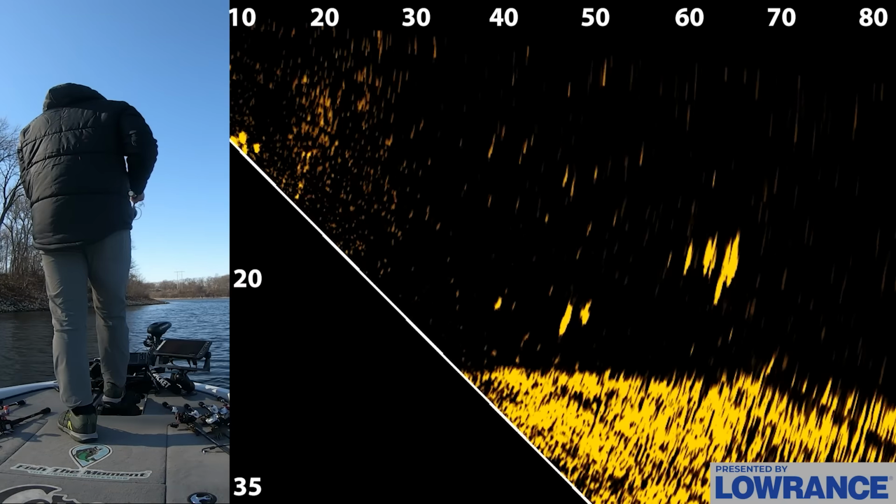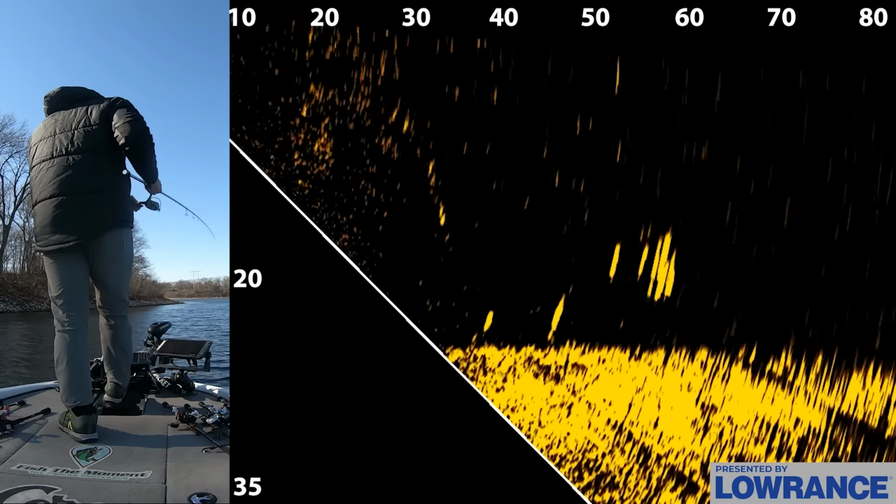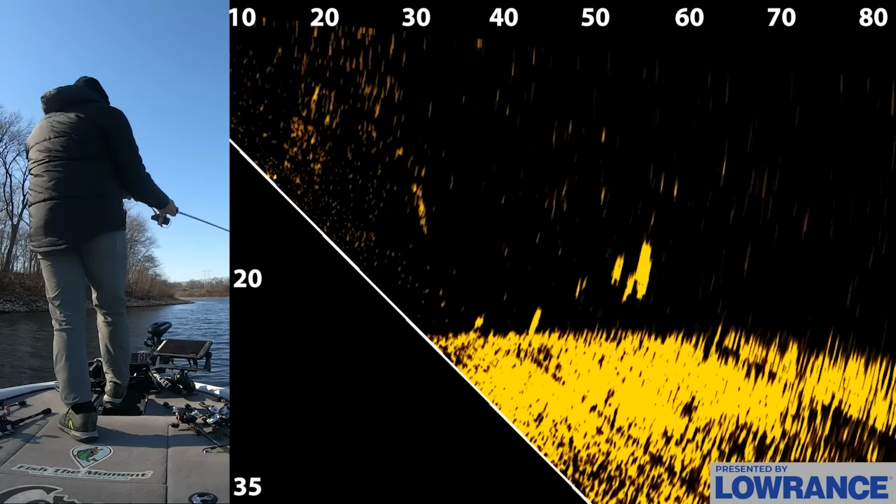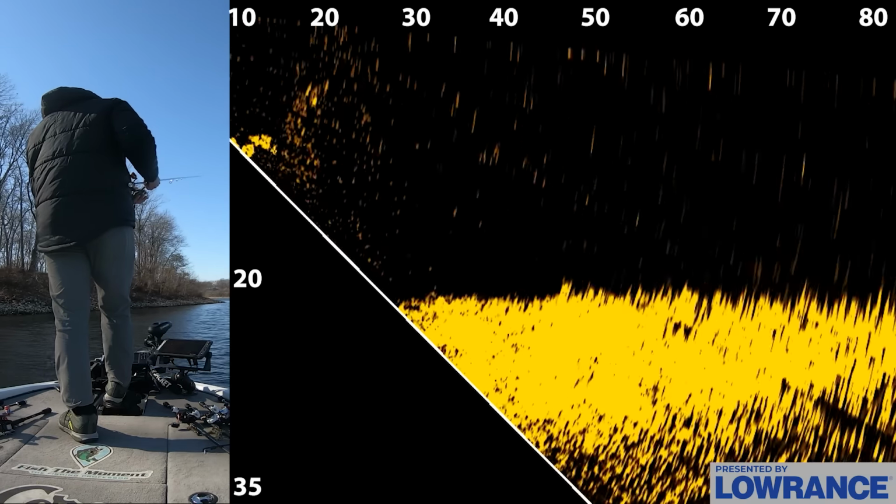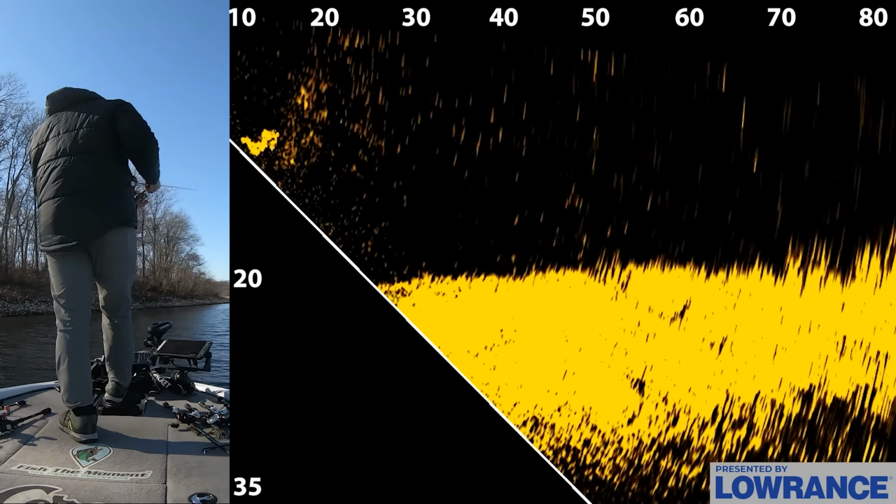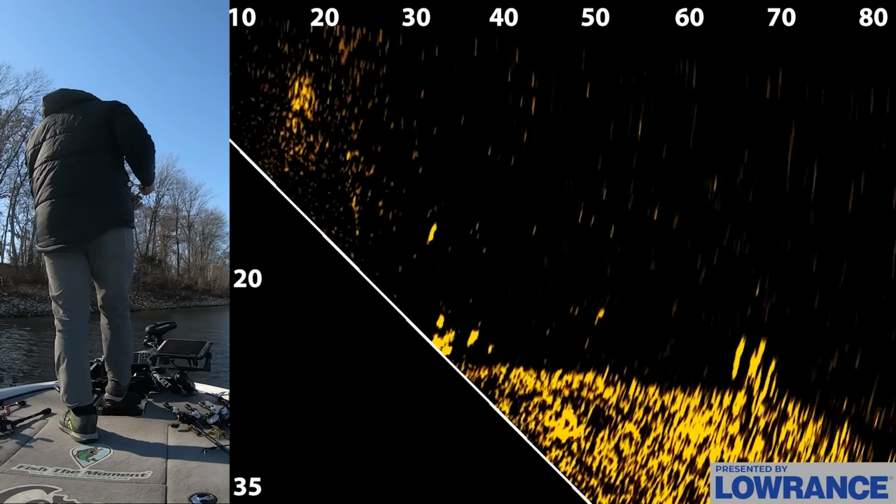I will say using forward-facing sonar is pretty addicting, because you watch these fish and you're like, oh, I got to get my bait in. You see them all just swimming right there, and I want to catch those fish, and it gets pretty addicting at times. They went straight to the bottom. That's interesting. But a lot of times too, I like to do some traditional sonar stuff.